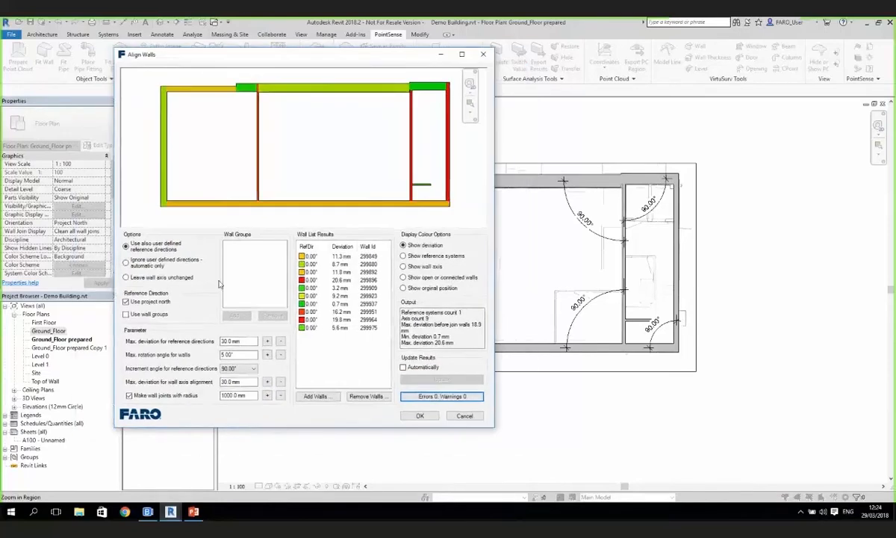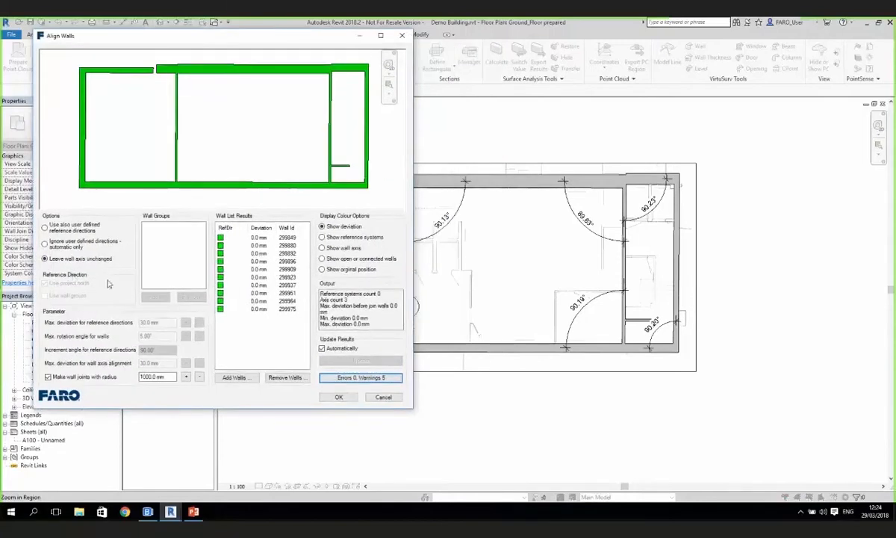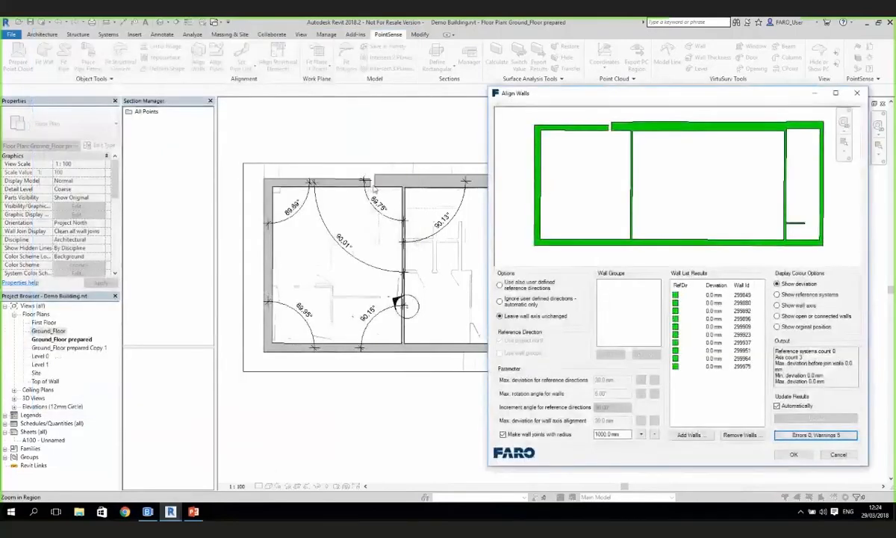and then we'll find those connections at those ends. Now, personally, I don't want to model orthogonally. I want to model to the actual real world. So in that instance, we can change the settings, sorry, to this leave wall axis unchanged, and update those results. And you can see now all of those original angles that we had are still intact. We have got one wall that won't join here.